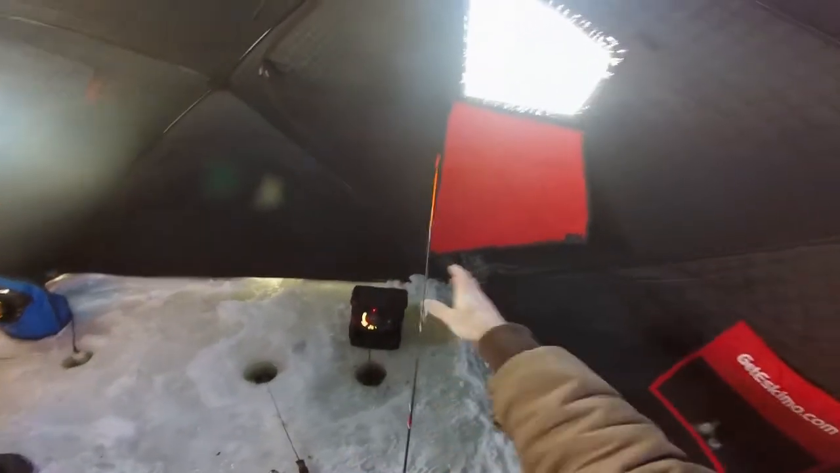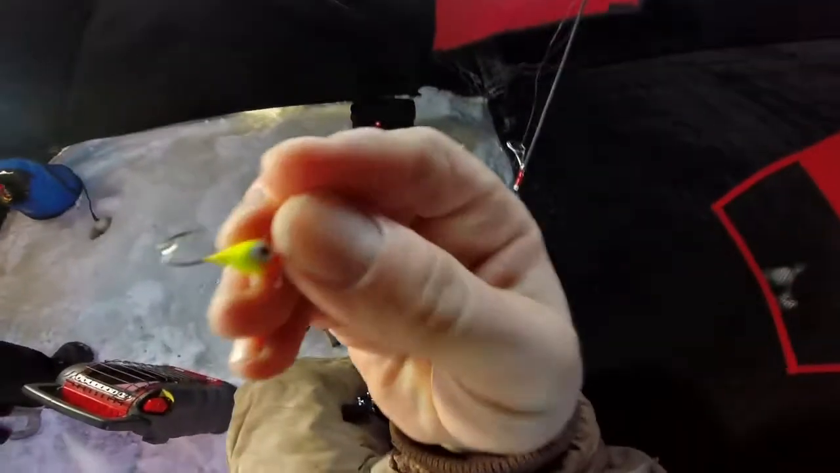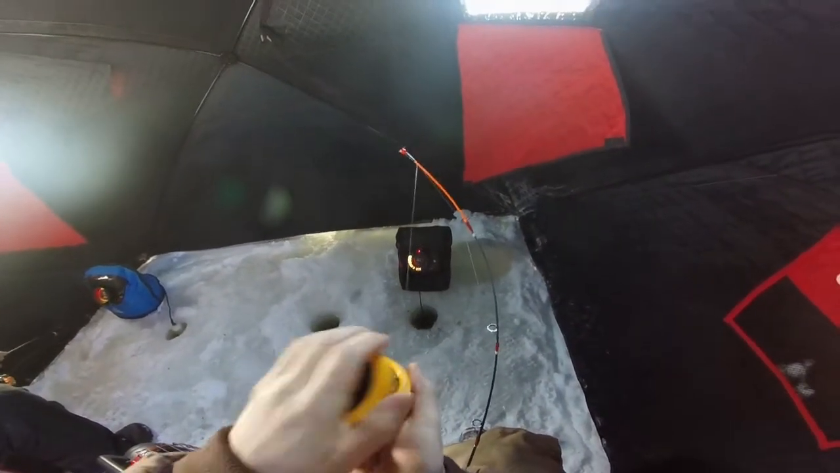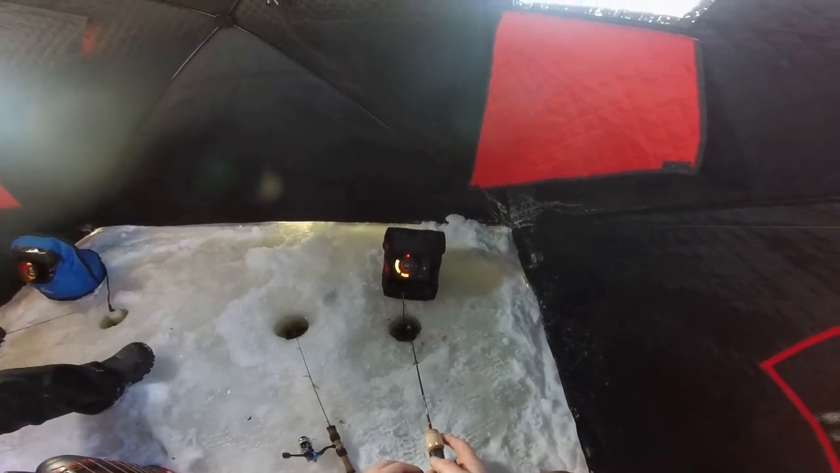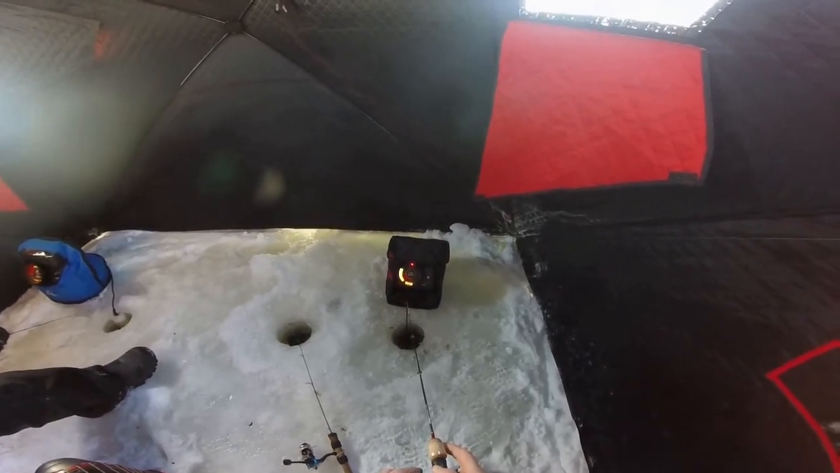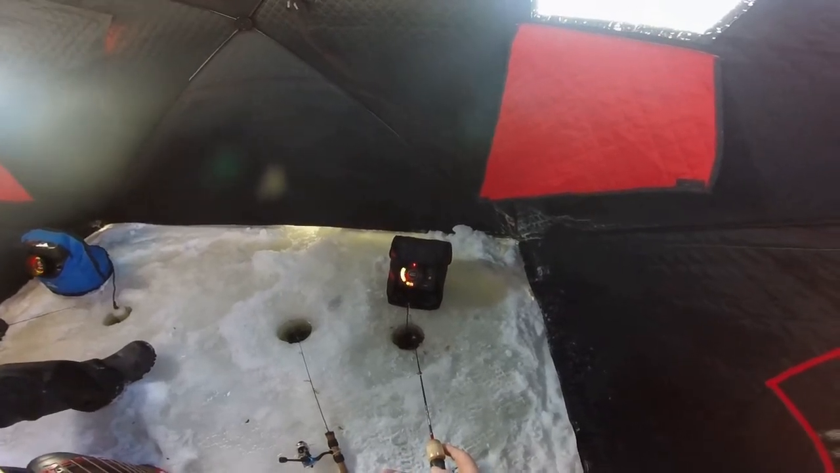Oh, I don't have no waxworm. This is a problem. That's what I'm thinking. This is the problem right here. Fish do not bite if you don't have a good waxworm on. So we're figuring out a pattern. These fish, they're liking it kind of sitting still. You jig it a little bit, let it sit still, and then you got to let them pull the hook down 2 or 3 times before they really swallow it, before you can set the hook.